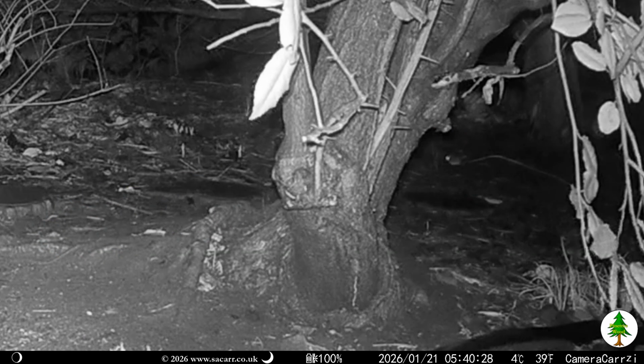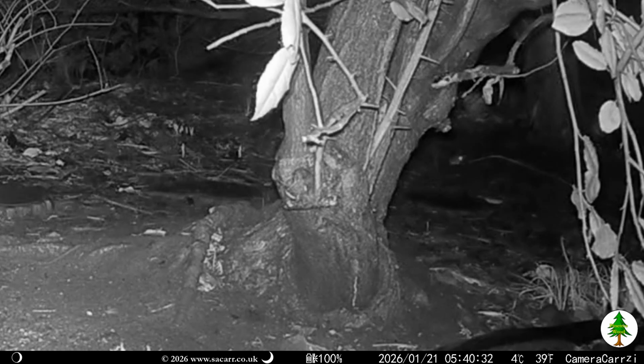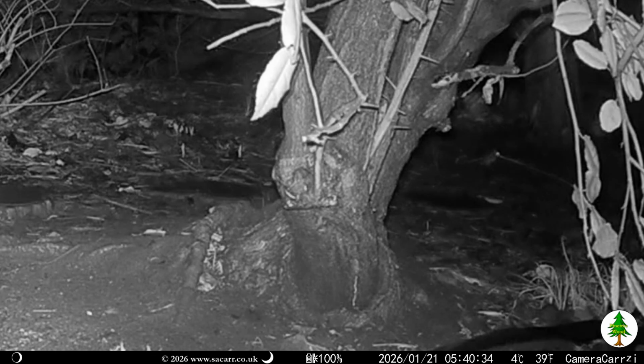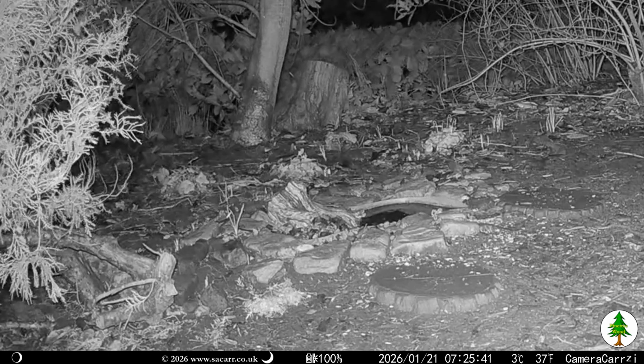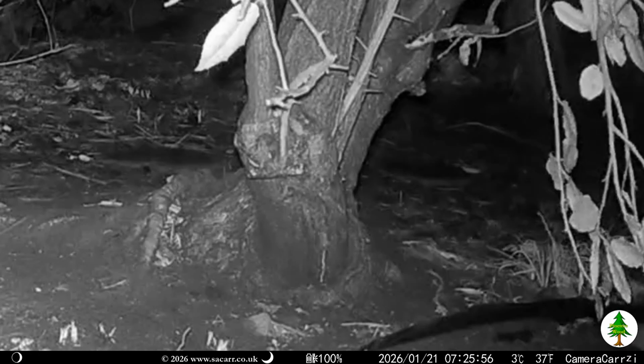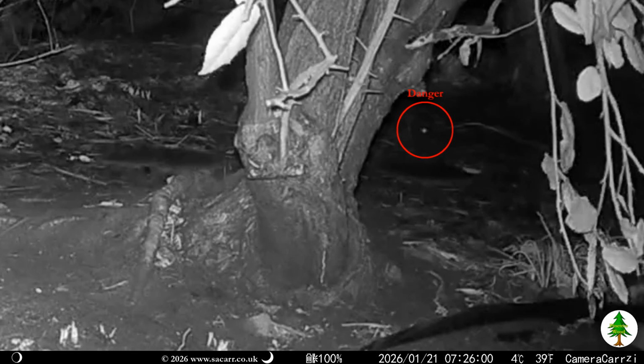Overnight was quiet until 5:40, when Speedy and Danger appeared. Bandit made a brief appearance at 7:25. Around 20 seconds later, Danger Mouse popped out of the burrow to check what was happening.